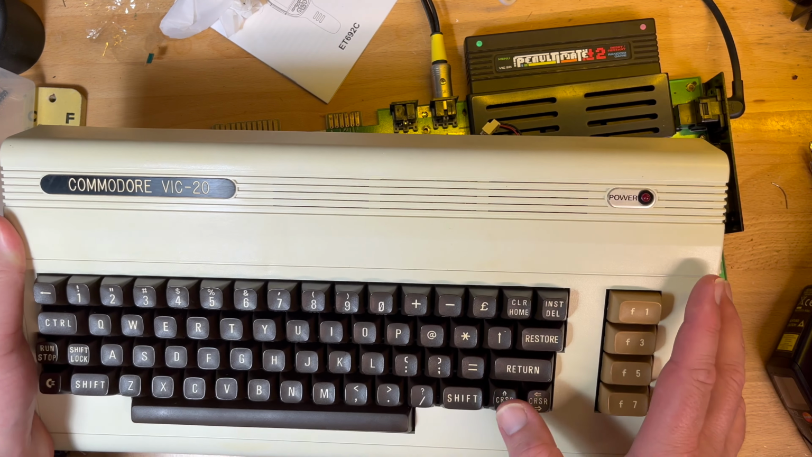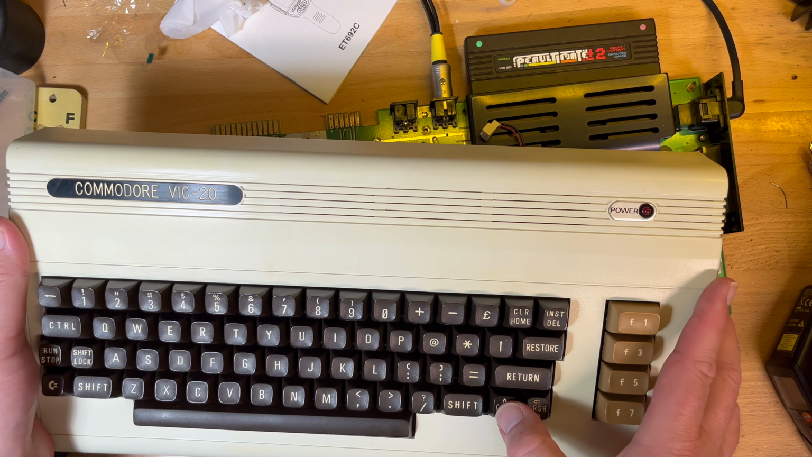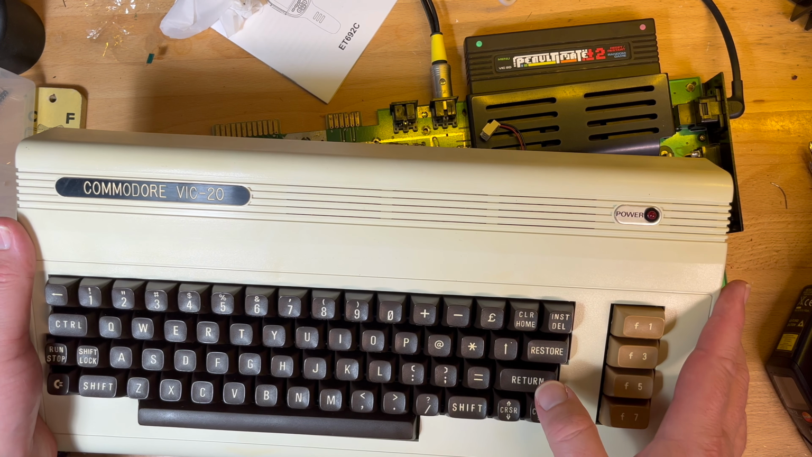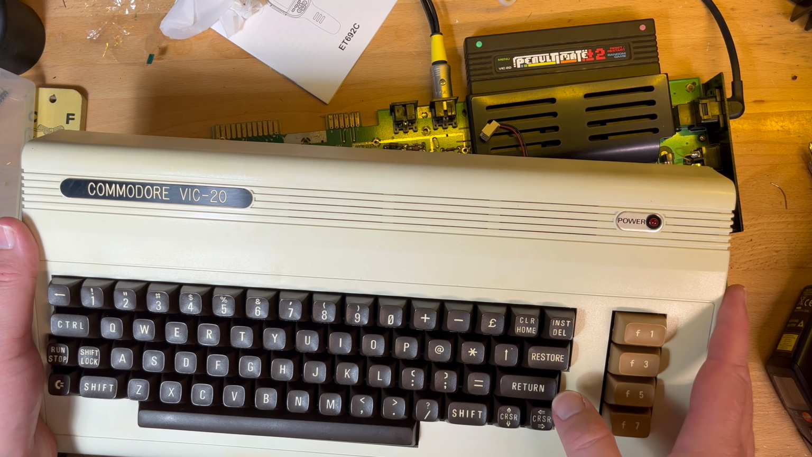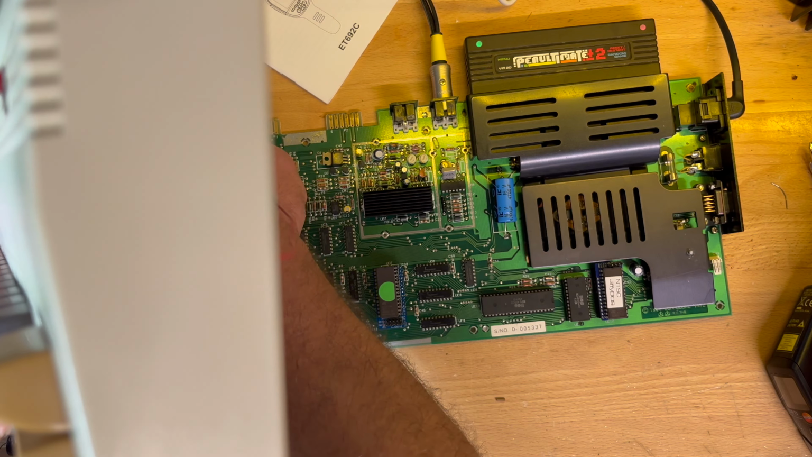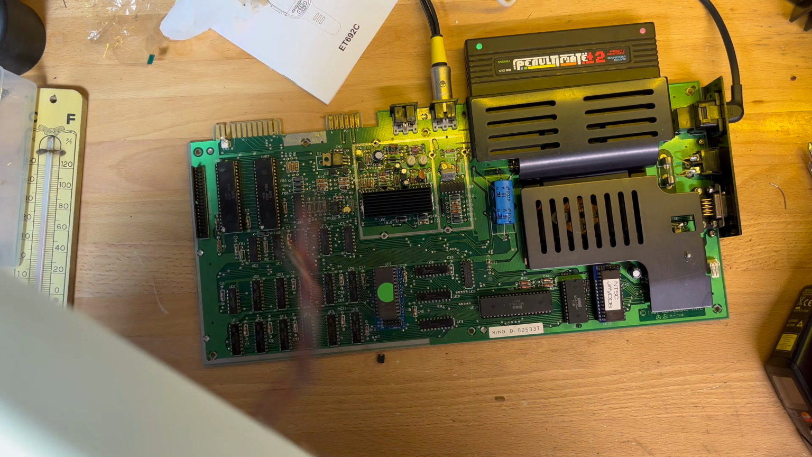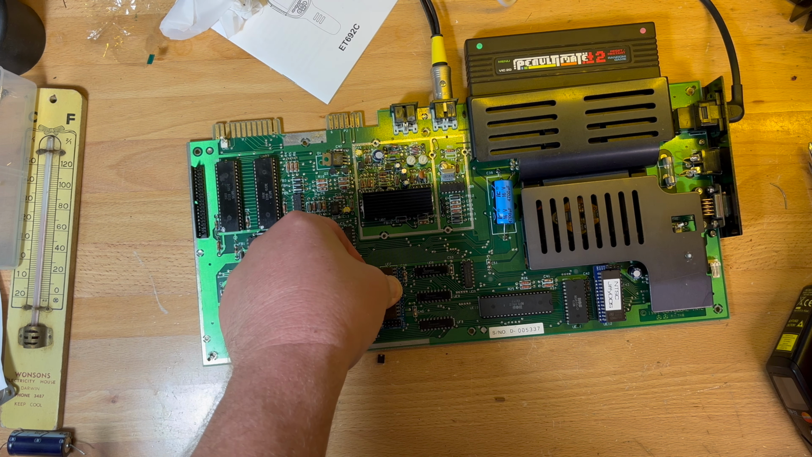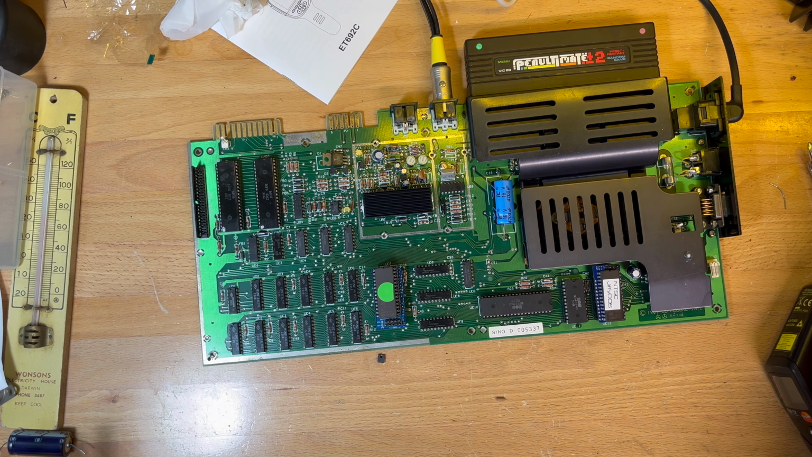All right. Go back to utilities, self-test. Oh, interesting. So, okay, no, it's all garbled still. So I'd say there's definitely a RAM issue, maybe. Or maybe there's some problem with my character ROM.